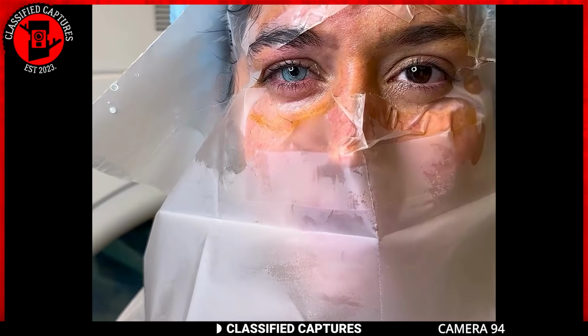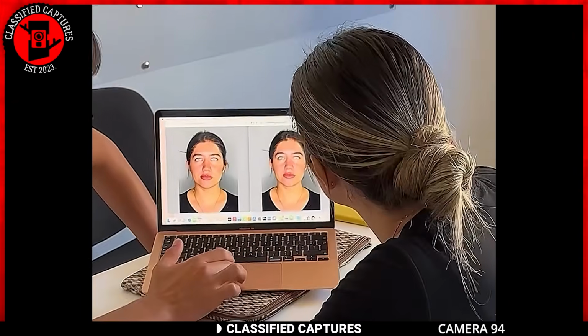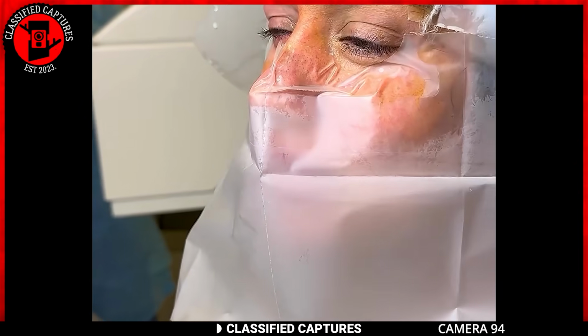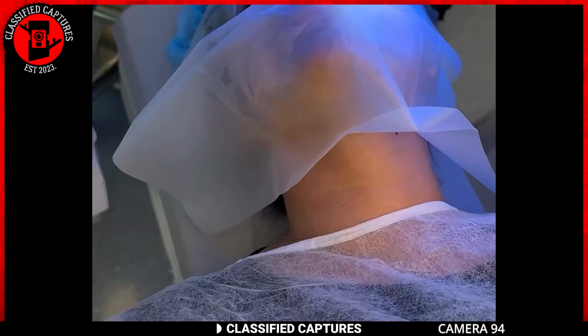With the advancement of technology, body modification techniques are also becoming more sophisticated. For those who have ever considered changing their eye color, it's now possible thanks to the FLAC Pro technique. Beatrice from Brazil underwent this procedure to change her eye color from a darker shade to a water green, and